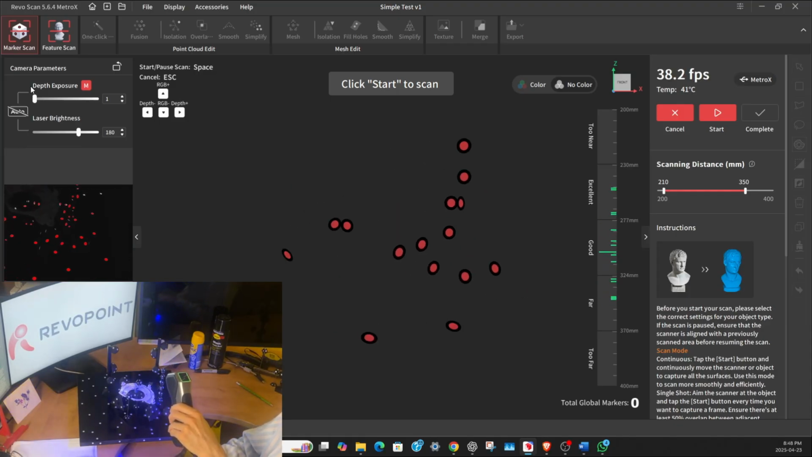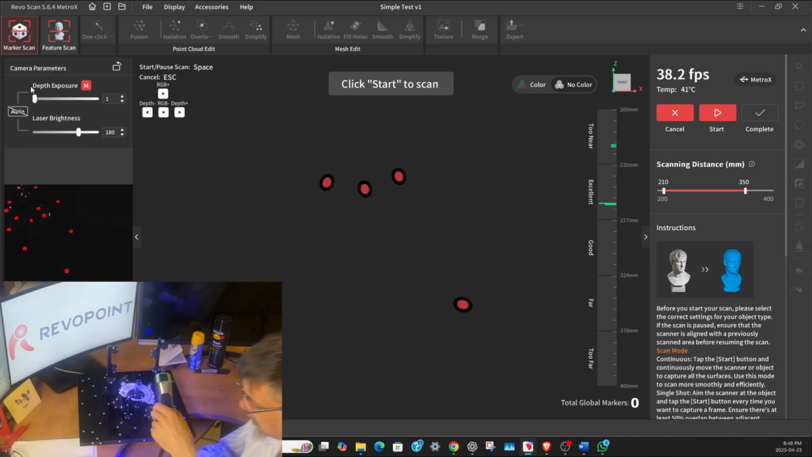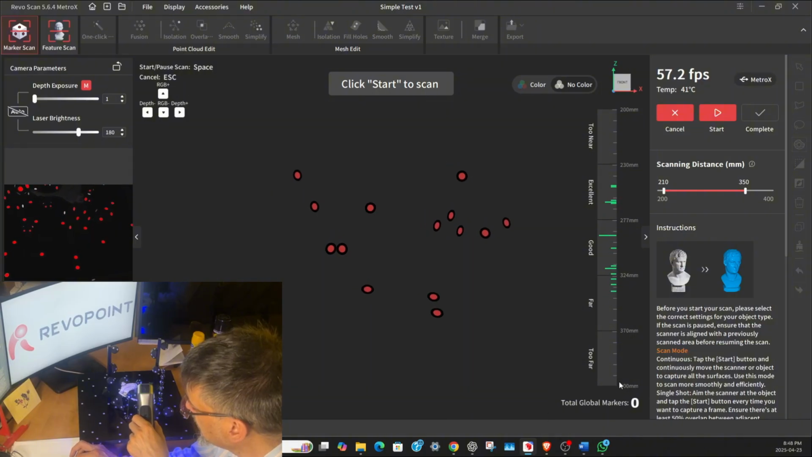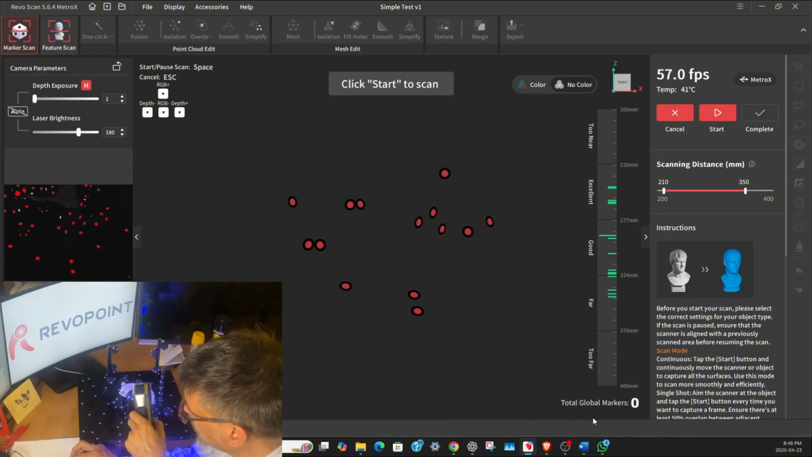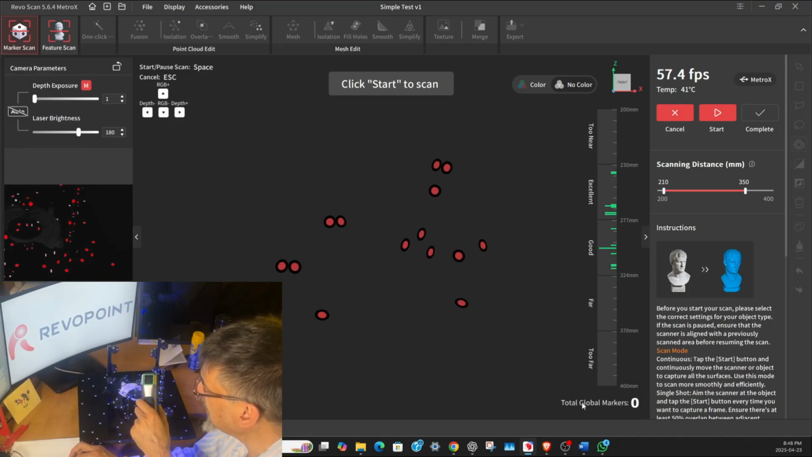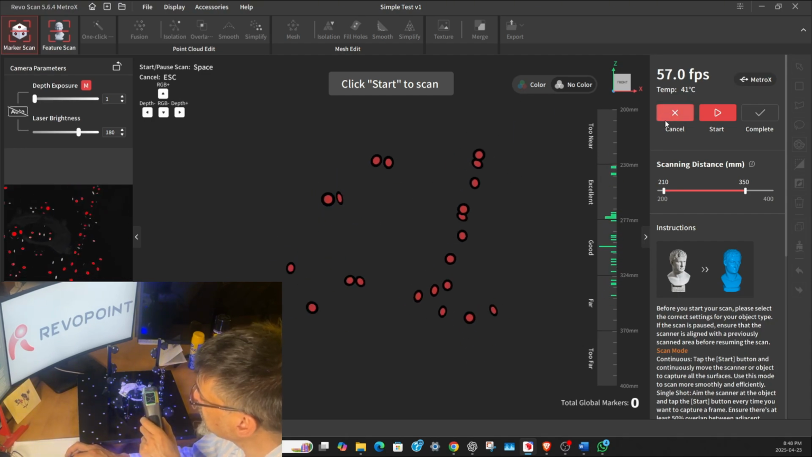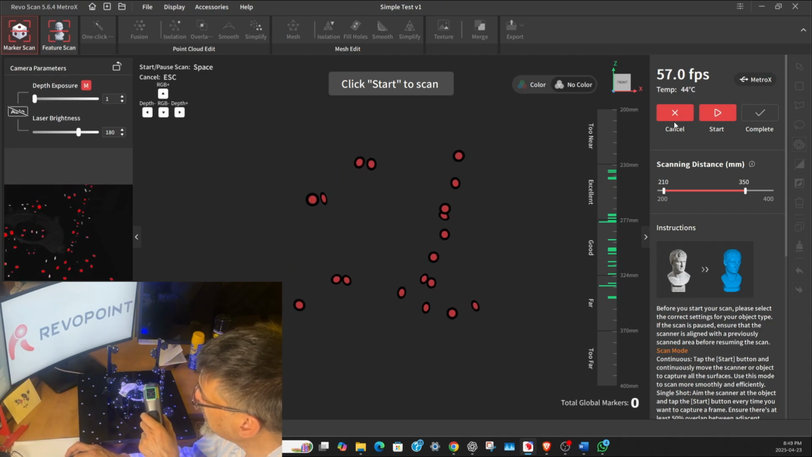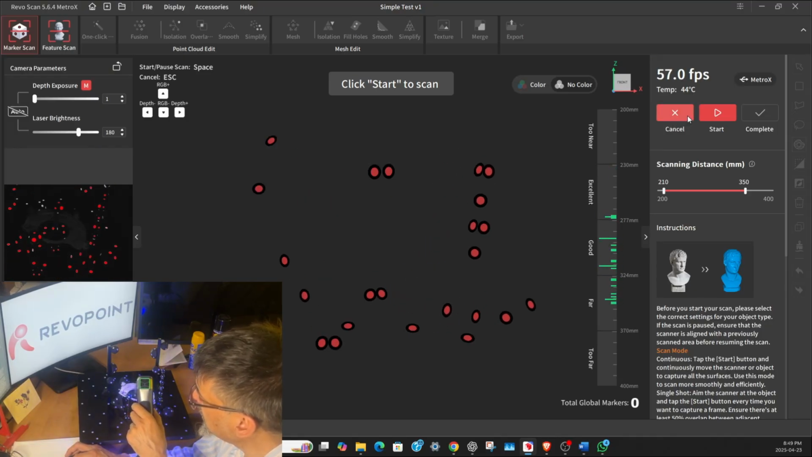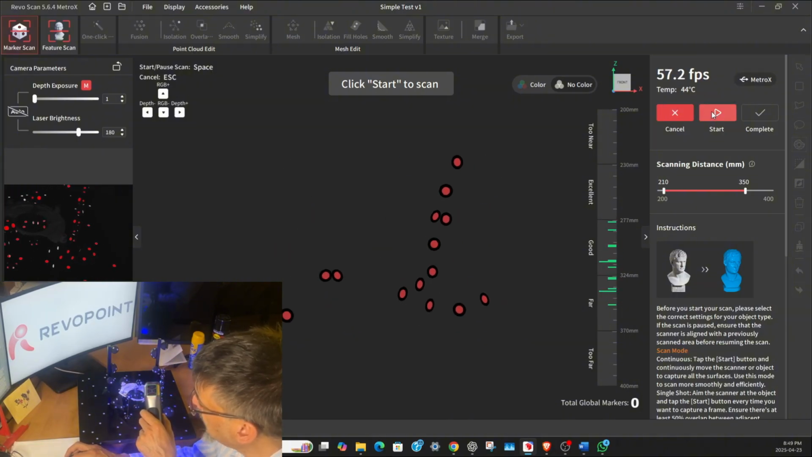That'll activate the scanner. And you'll see that on the screen, it sees the dots. And you can look on the bottom of the screen over here where the mouse is circling. That's important to see that the total global markers are going to count up. So right now we don't have any. So you can see in the top right that it changed from cancel to start. We can either cancel what we're doing if we don't like what we're doing, or start this global marker scan.